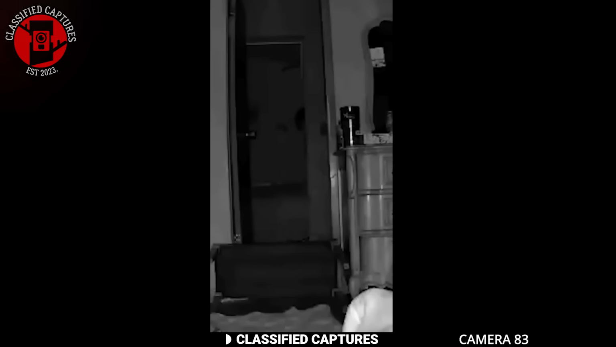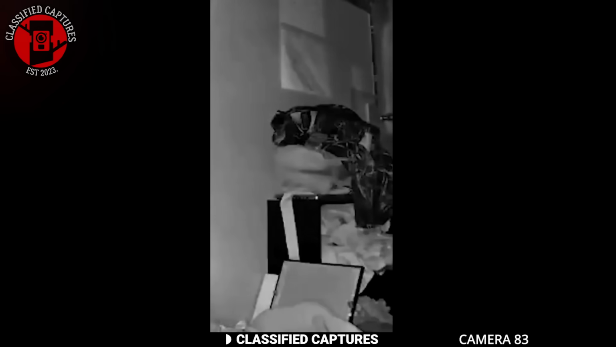A strange shadow begins to emerge from the side of the door. It shifts slightly, and then, just as suddenly, the camera moves away. When it returns to the door, the shadow is gone. But here's the creepy part.